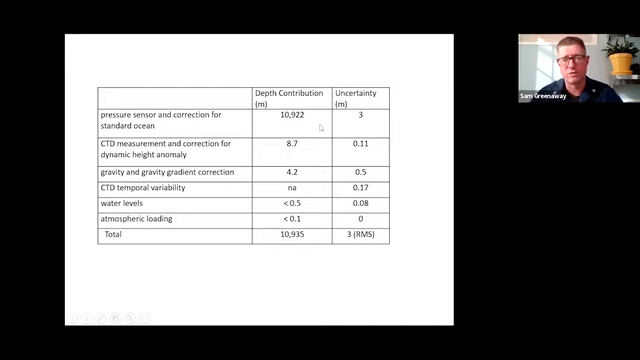Just the raw correction, the raw pressure measurement was 10,922. The correction due to the dynamic height anomalies, that's the correction due to the measured salinity and temperature of the profile, is a little over 8 meters. And the uncertainty of that we estimated a couple of different ways, but it's not very big, and that was a surprise to me. We looked at that using Monte Carlo methods.